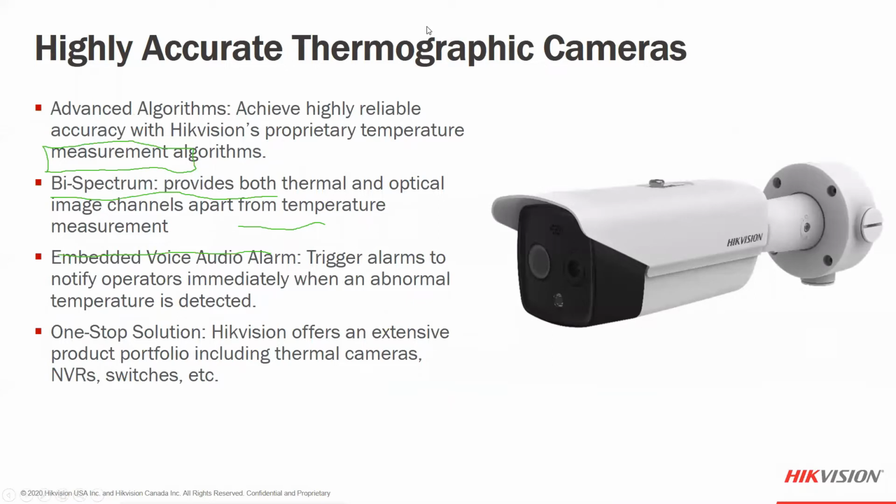and clear my drawings, there we go. So inside, this is the turret version, and this is going to be both a medium range and a long range. And again, we talked about Hikvision has the bispectrum technology, so we're looking at the two different lenses on the front of this camera. You can see the two different lenses.